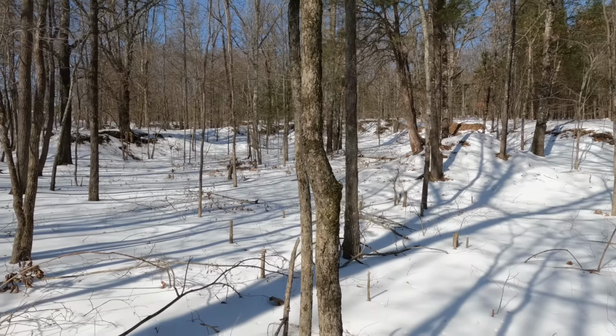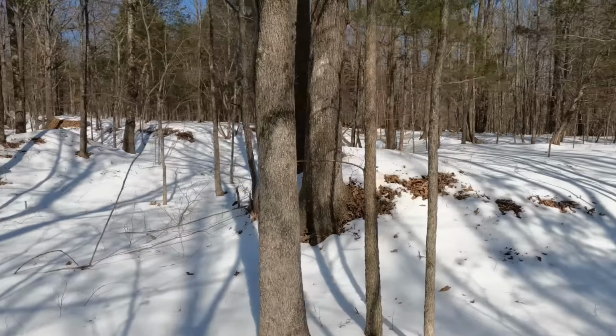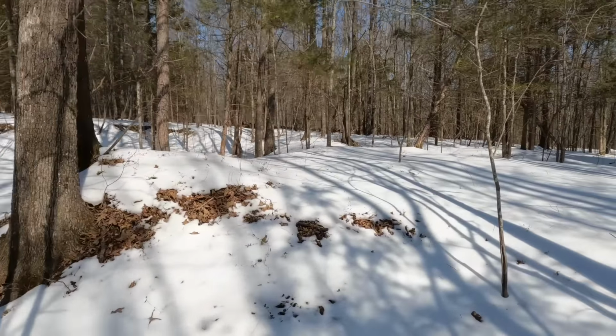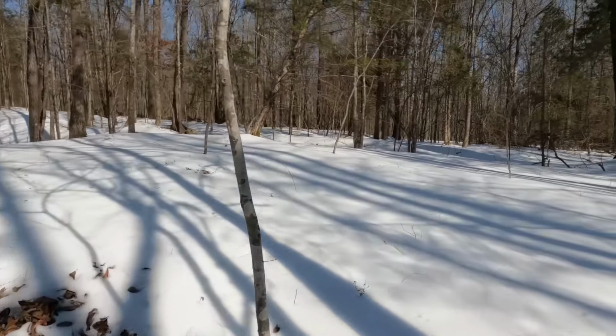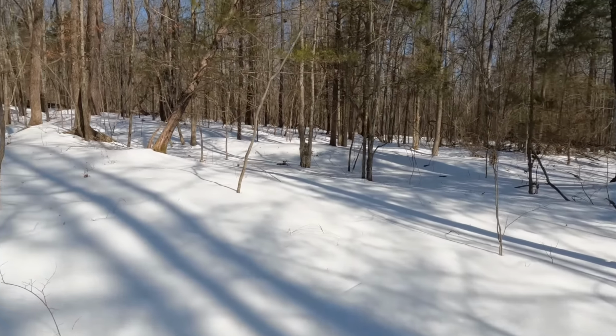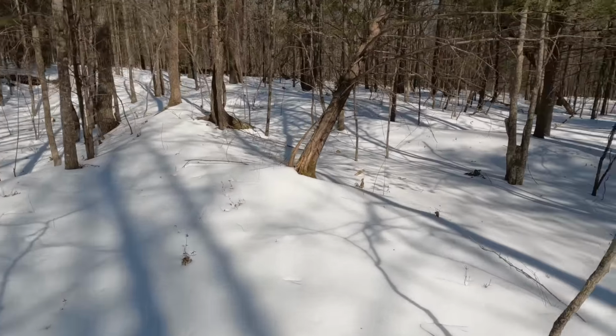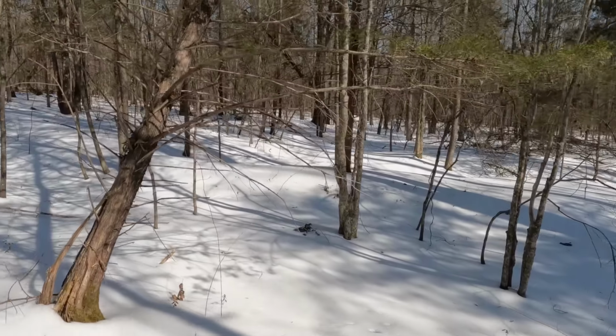Ooh, look at all these ravines and gullies and things. Let's see if we can make it up here. I think I want to install the new camera up here somewhere. Gonna make it up the hill. Oh, barely. Keep going, Tim. Keep going. There we go. We made it. Pretty sure I'm gonna see some deer tracks right up here. This is a good area.